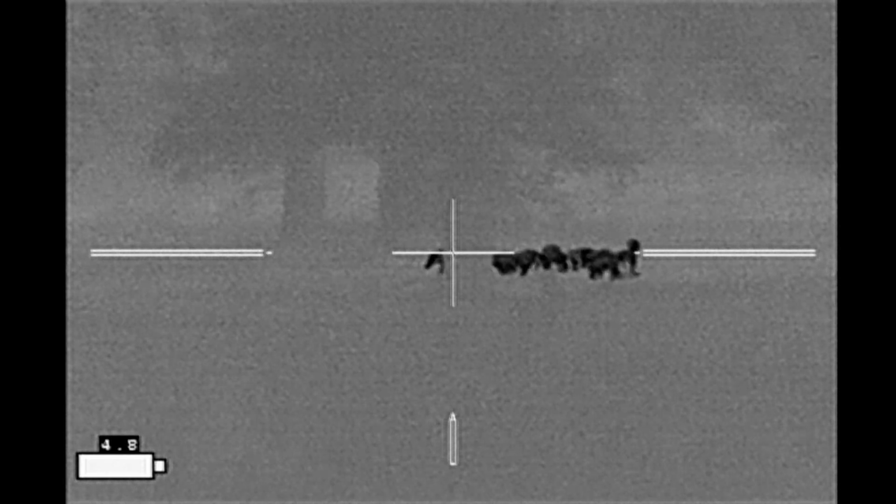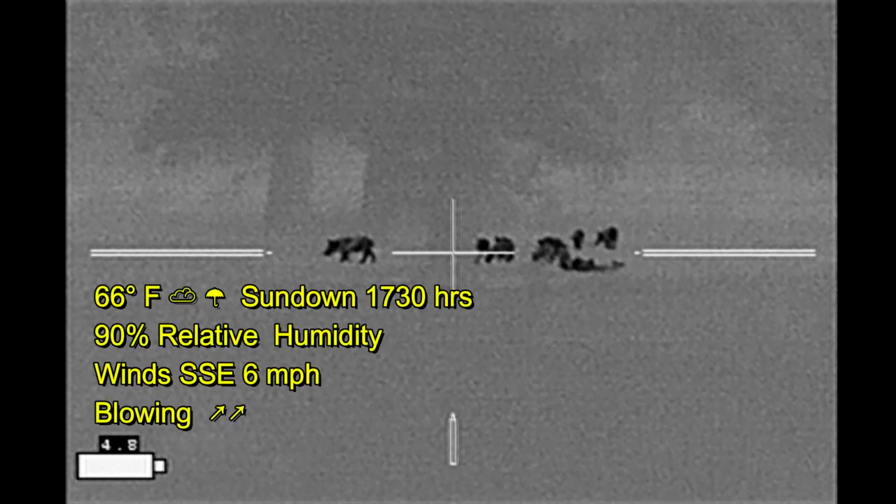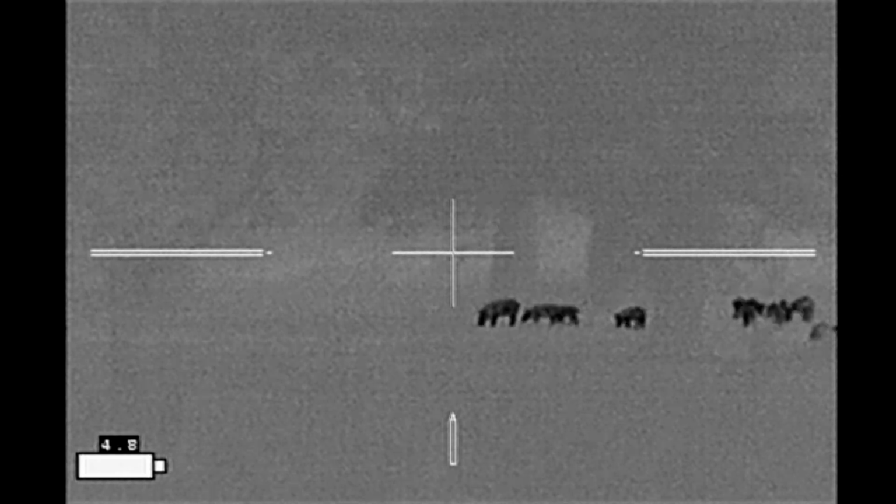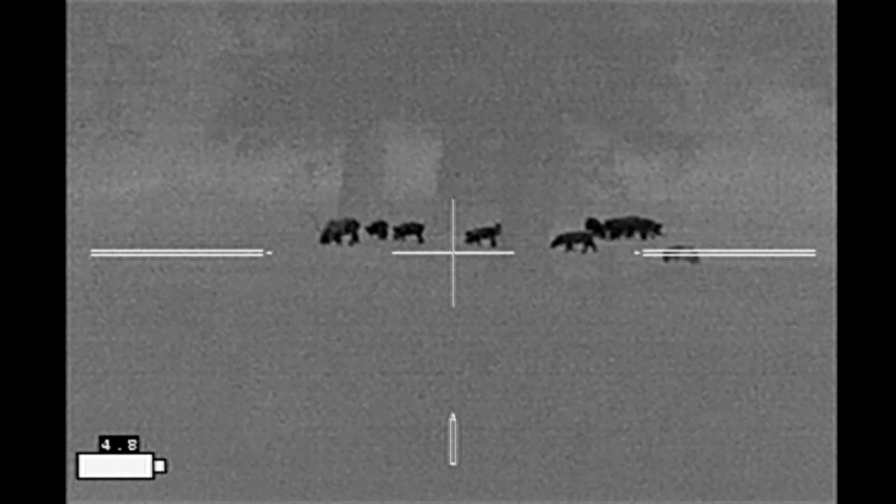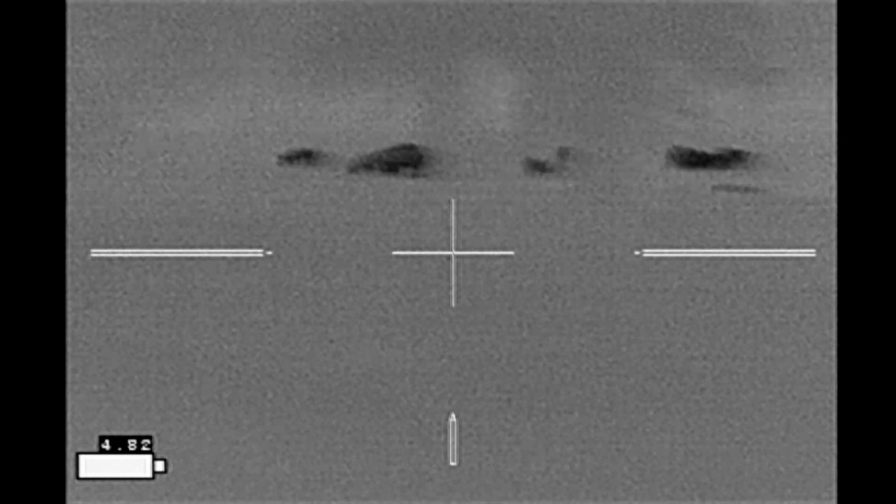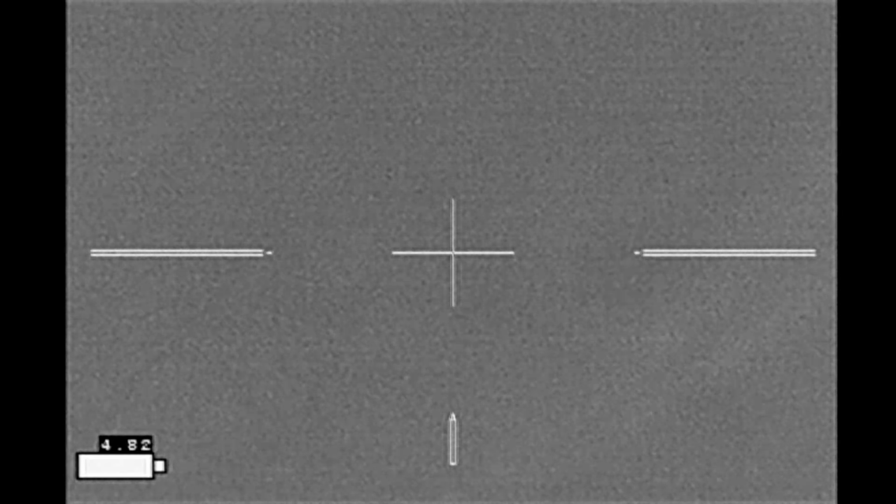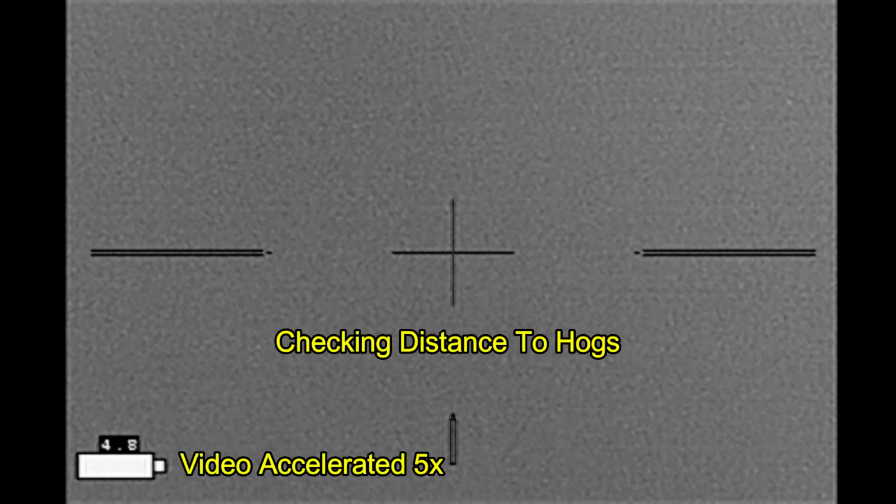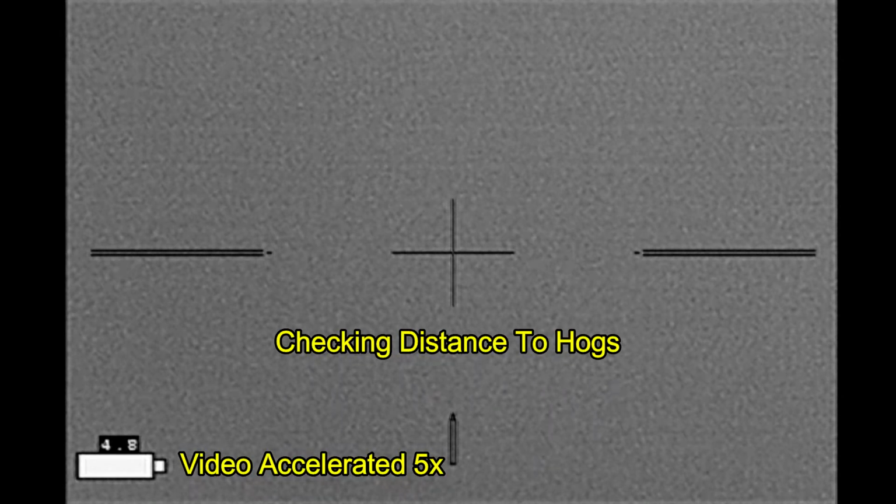And I'm debating whether or not I want to try this shot. I don't think I can make a good approach on them. The wind is not in my favor in this case. I'm up on a high hill looking down on them, which is helping out. But if I advance too far, the wind is going to be very disadvantageous to me. So I decided to go ahead, check on my phone, pull up the map, find out what the distance is to the hogs where they are from where I am.